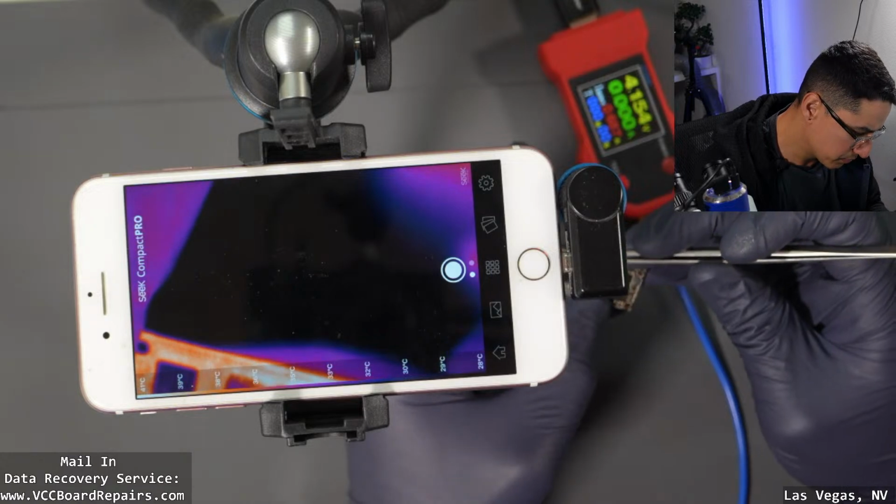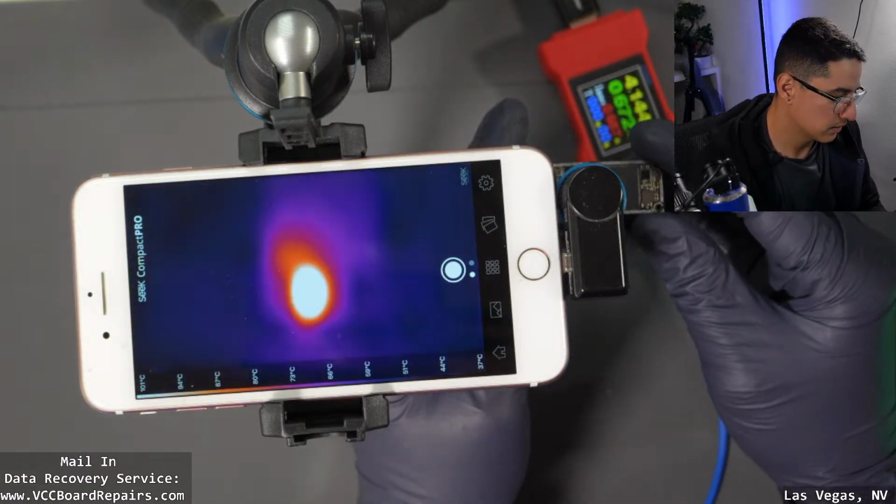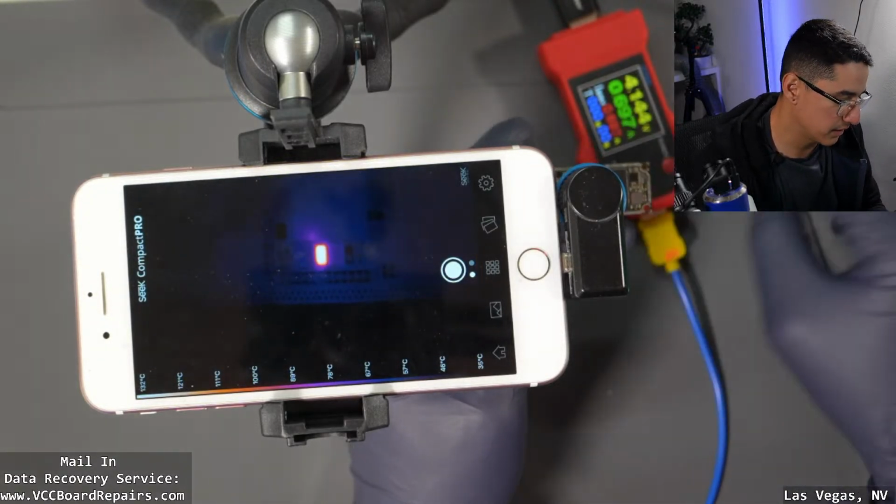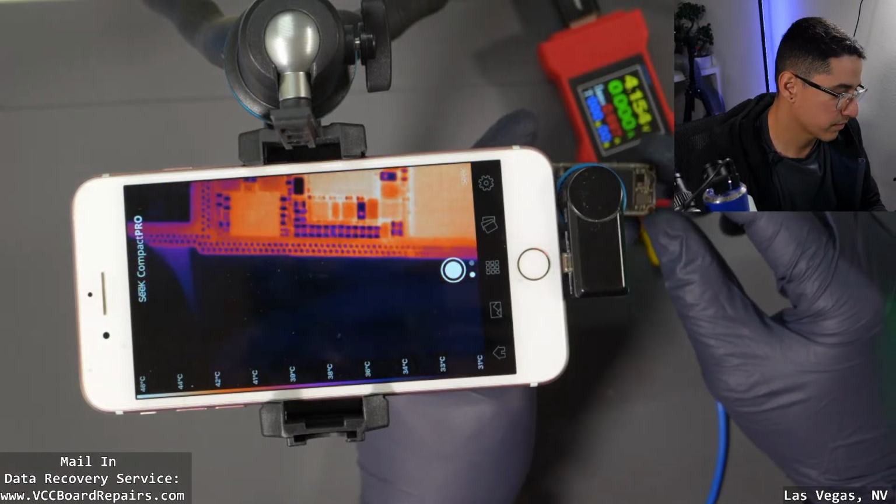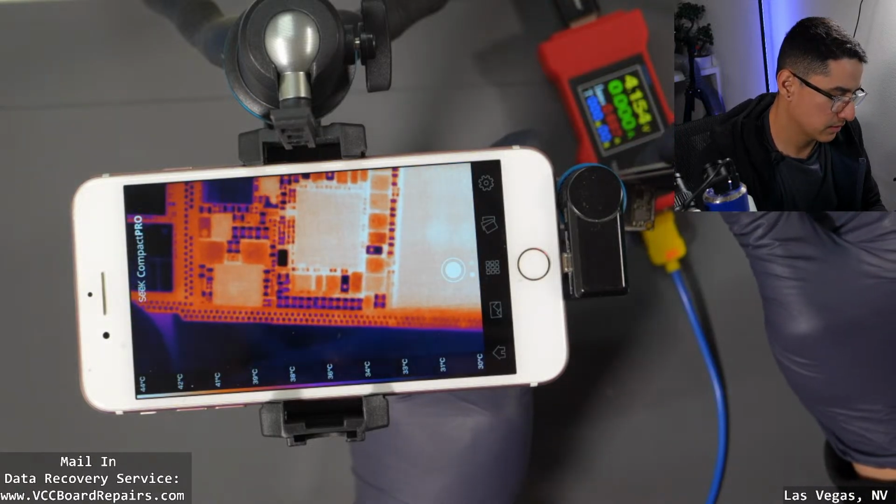Let me prompt to boot. Look at that, you can see there's one specific component lighting up. All right, prompt to boot.